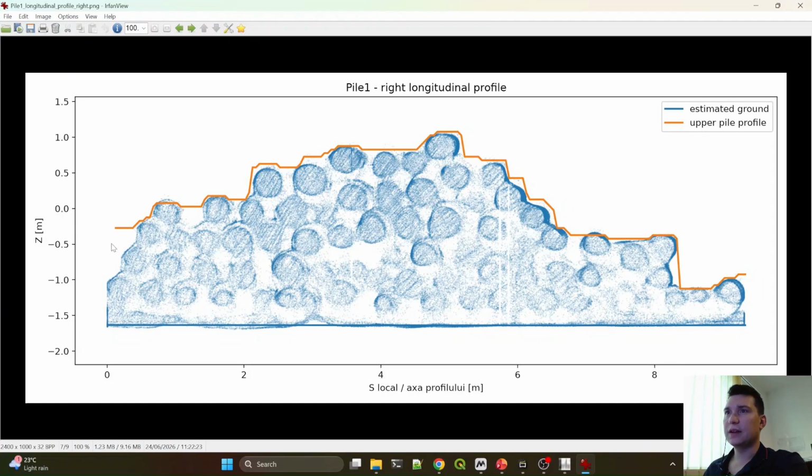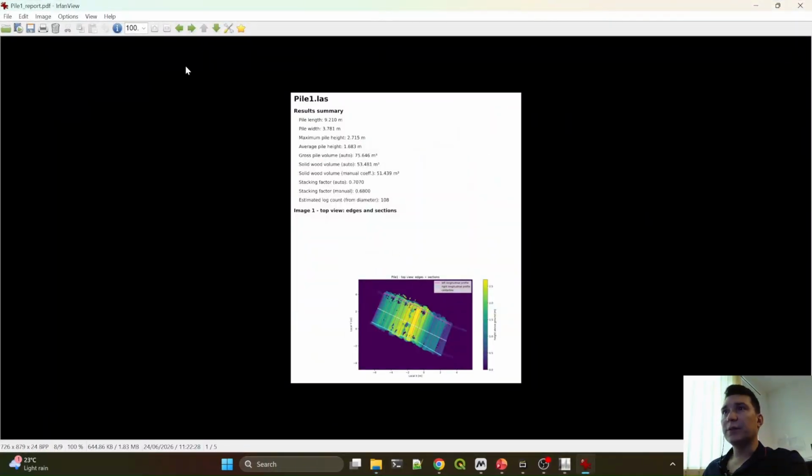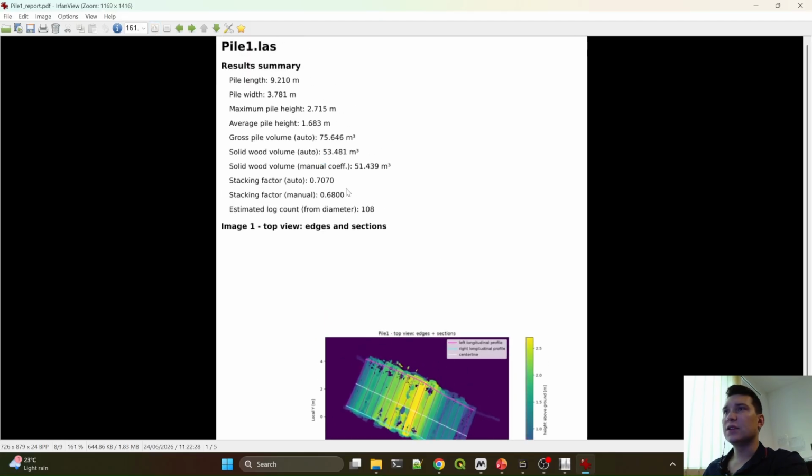So this is much better now. You can see the estimated ground remains really flat and the upper pile profile is modified a little bit depending on the profile that it sees. So let's see if the results change.